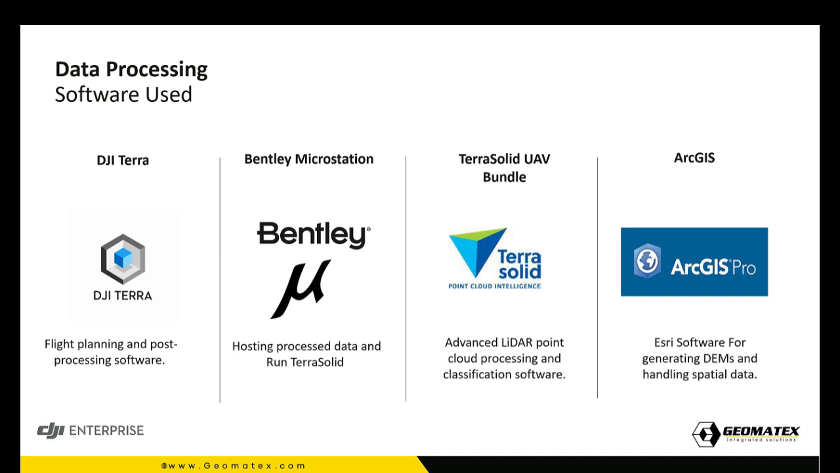The software playbook for this project was very interesting. We started with DJI Terra because we can do a lot, not only processing data coming from the L1, but also classifications. And we started to host the processed data and bring the puzzle all together on Bentley MicroStation, one of the best platforms in which you can open billions of points without affecting performance.